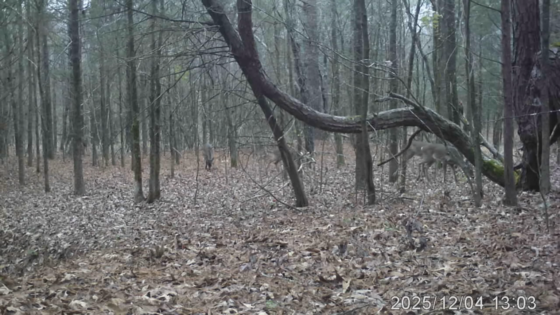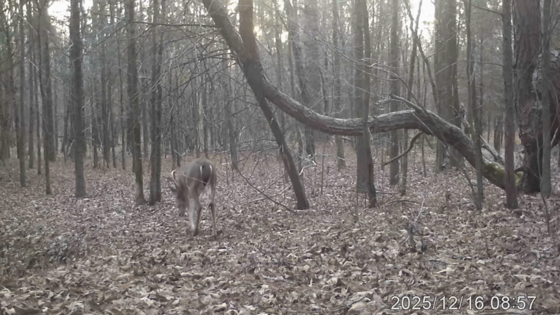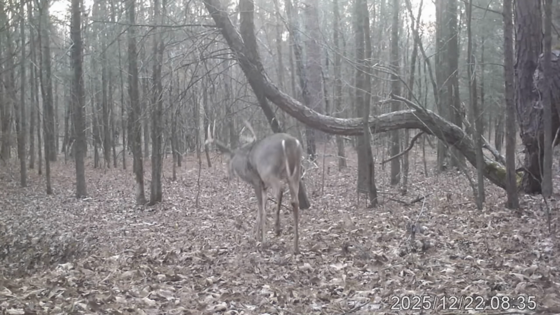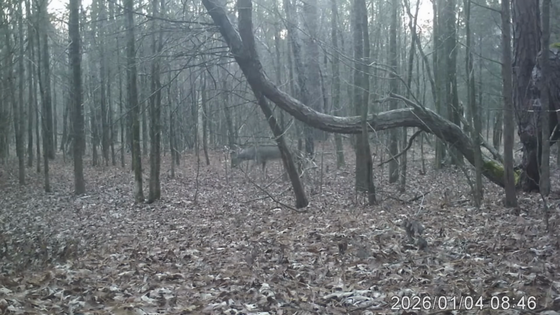Let's see here. 1, 2, 3, 4, 5, 6. 6 deer in those woods right there. What the heck is that? It's the infamous unicorn deer. Well, he's, oh yeah, daylight on December 22. That's like the second rut. If the doe that don't get in heat or don't get pregnated the first, they go in heat again, estrus, and then the bucks come out after them again. Ooh, look at that big bad boy. January, he made it through deer season. That is a nice one.